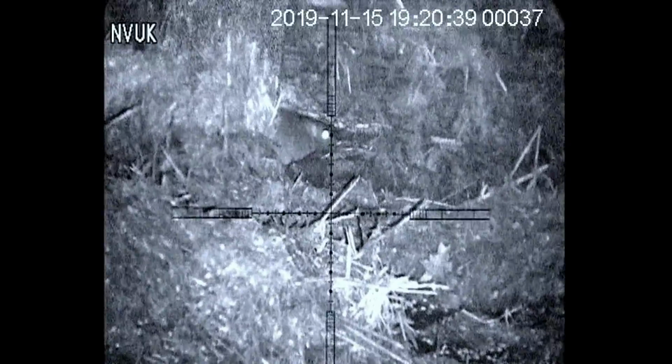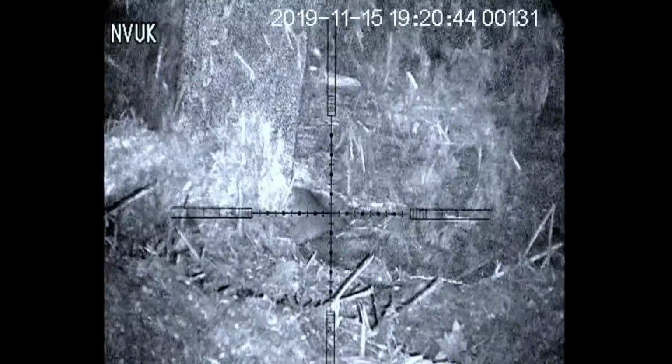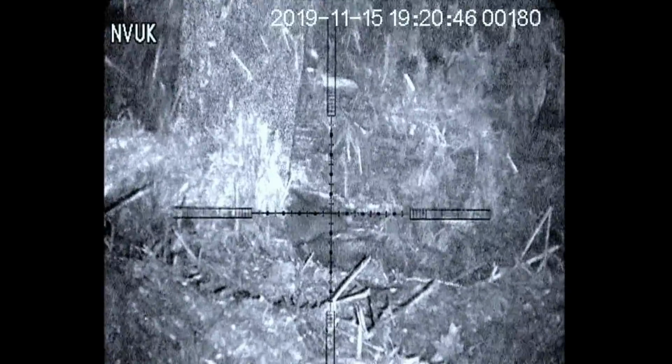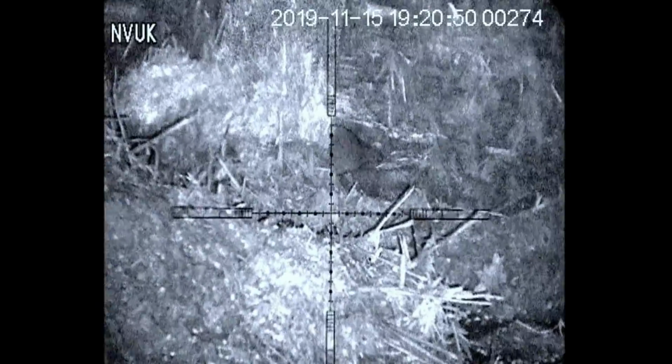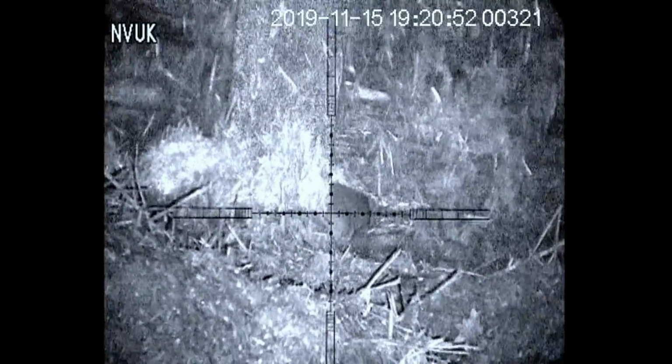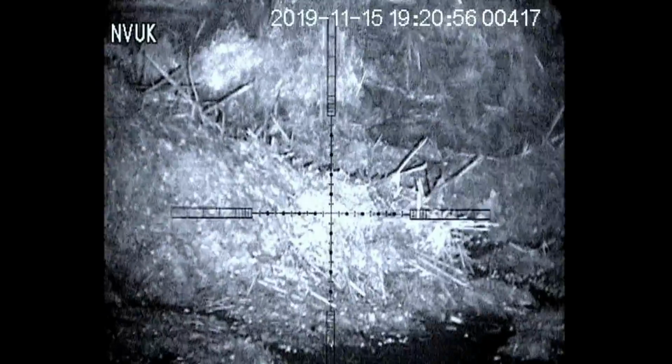Here is another rat hiding in the hole of the wall. I quickly go for a clean head shot, and I'm very successful. I now wait to see if this rat will reverse out from the hole in the wall. Most of the time they do this, but as you can see, this rat has got itself stuck.